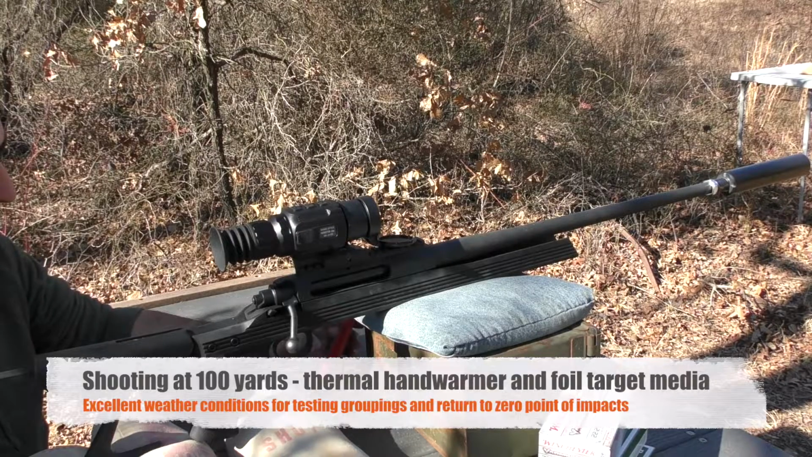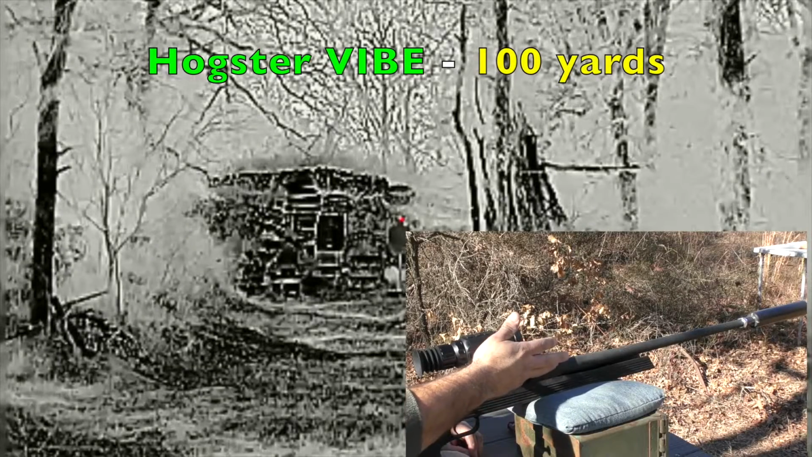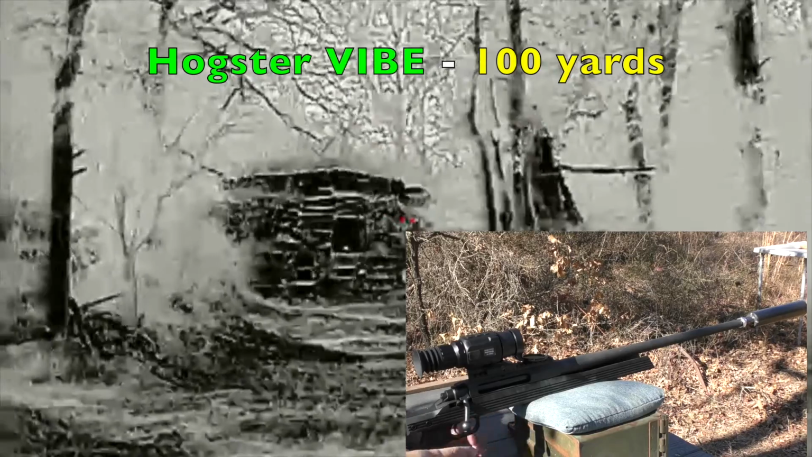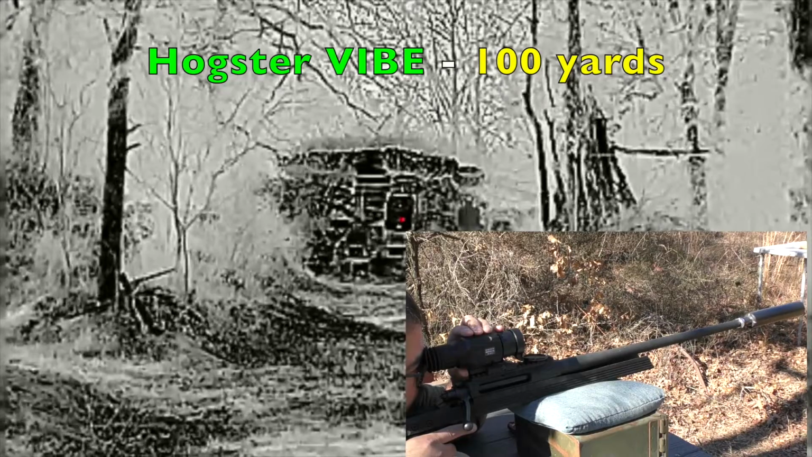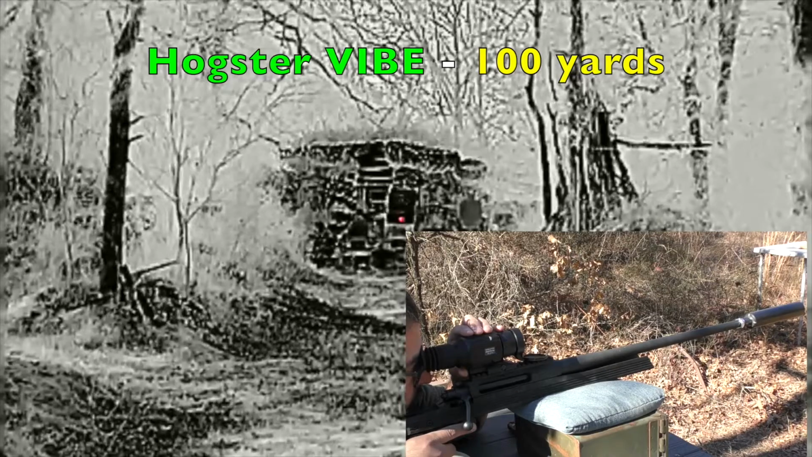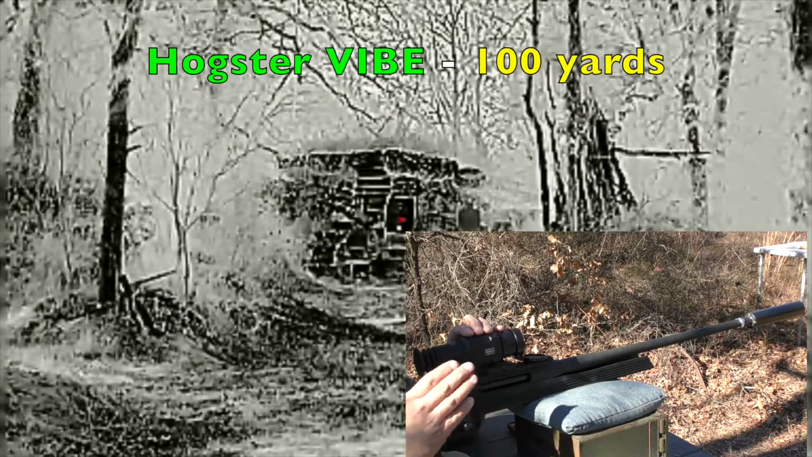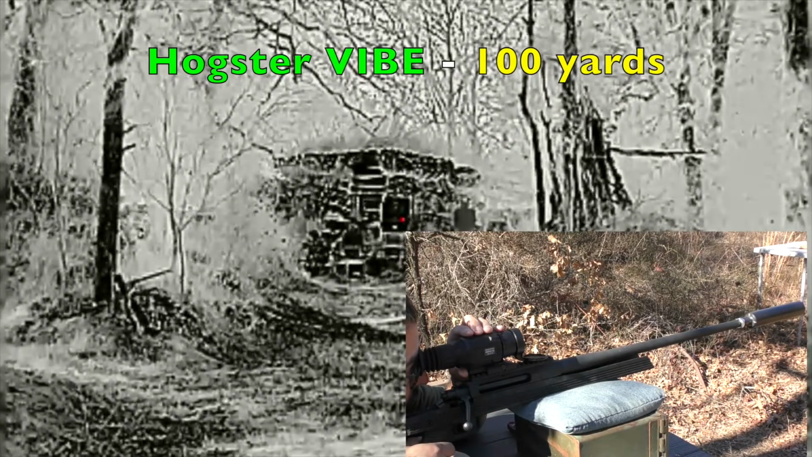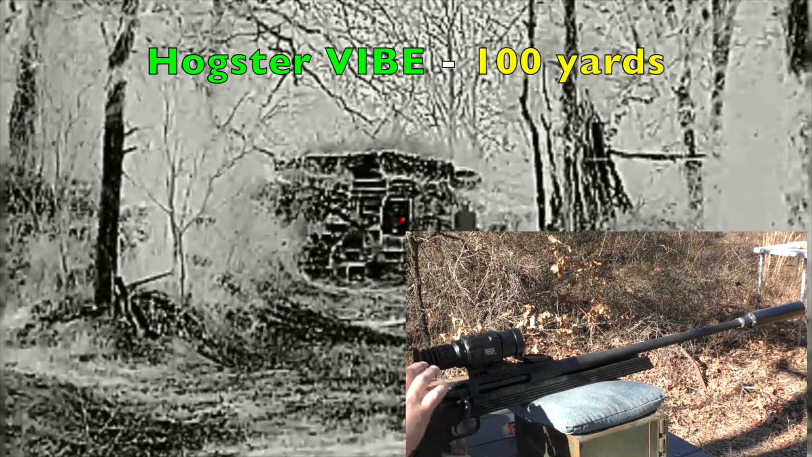Real quick, the weather today, current conditions, 52 degrees, 38% humidity, and virtually no wind. The caliber today is 22-250. This is a single feed bolt action. And out of all of the target media today, the foil is going to be the best option. So the foil looks bright, and I can see it edge to edge versus the hot hands in their different configurations. So I will take a shot at the lower piece of foil and attempt to zero this unit.